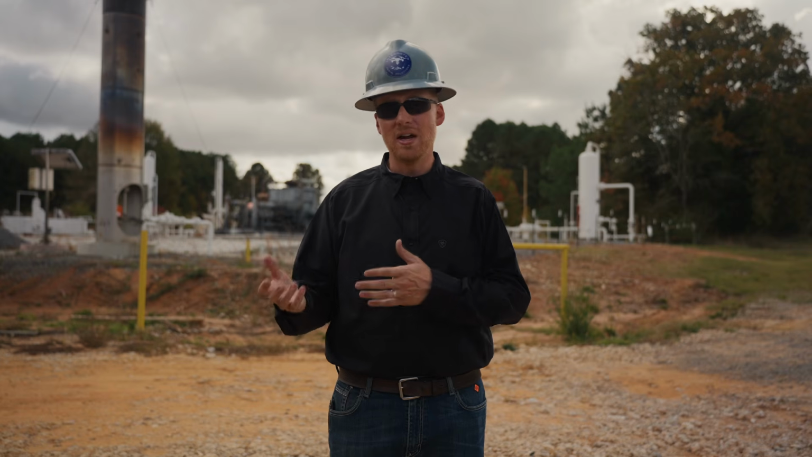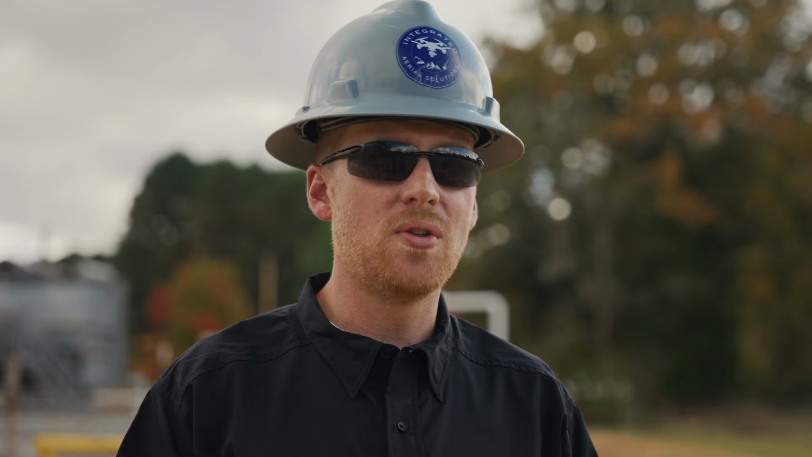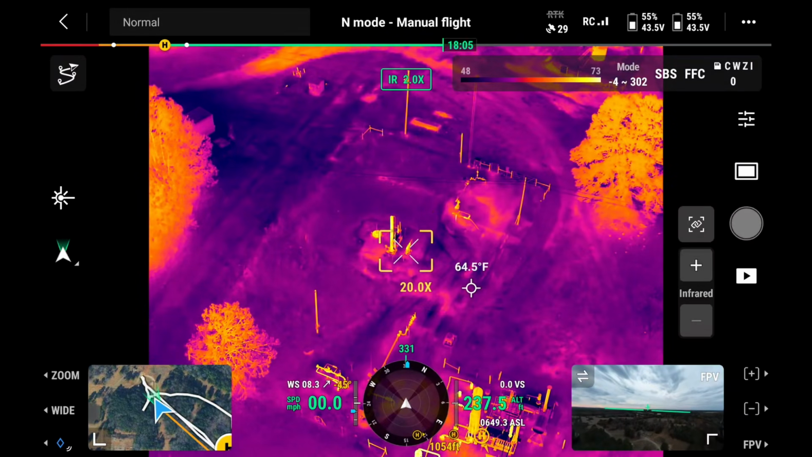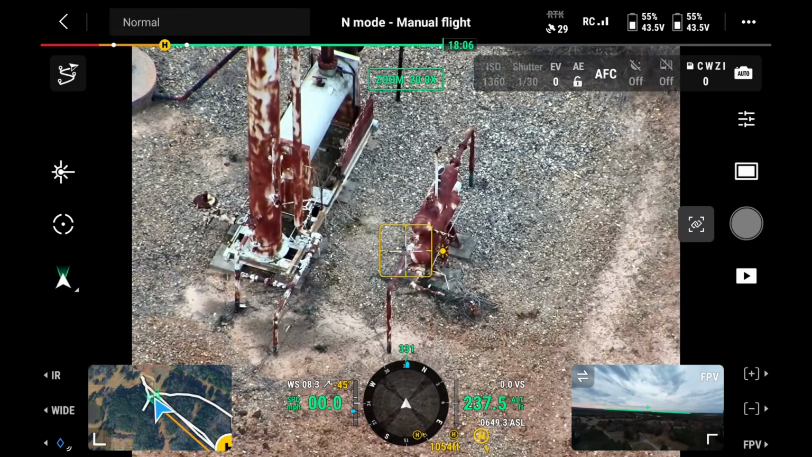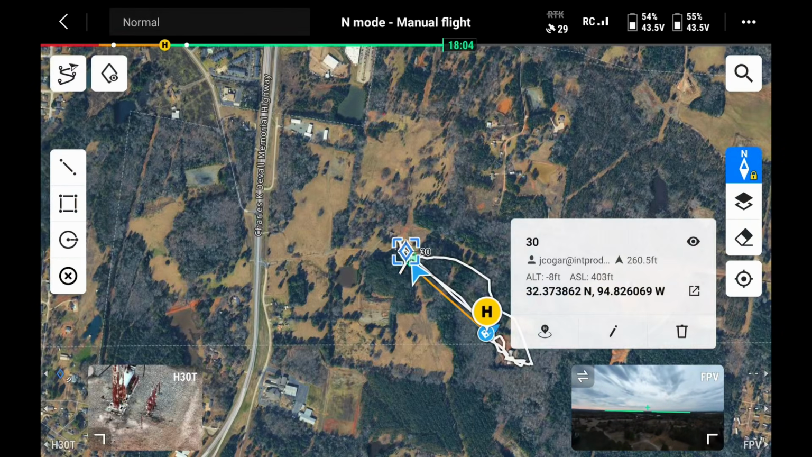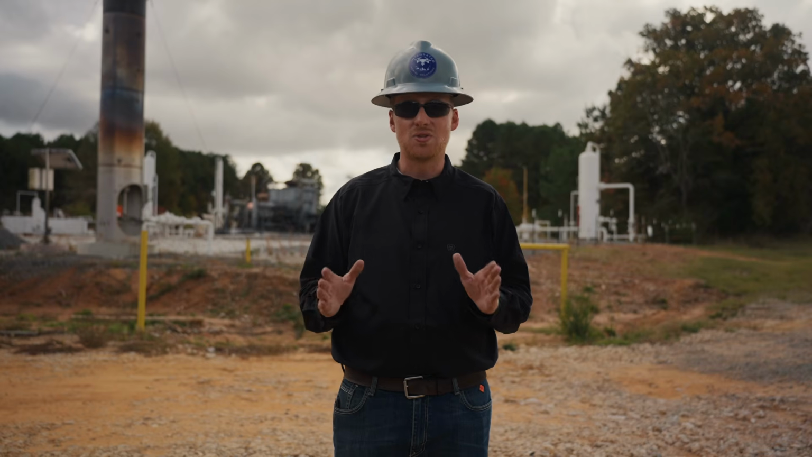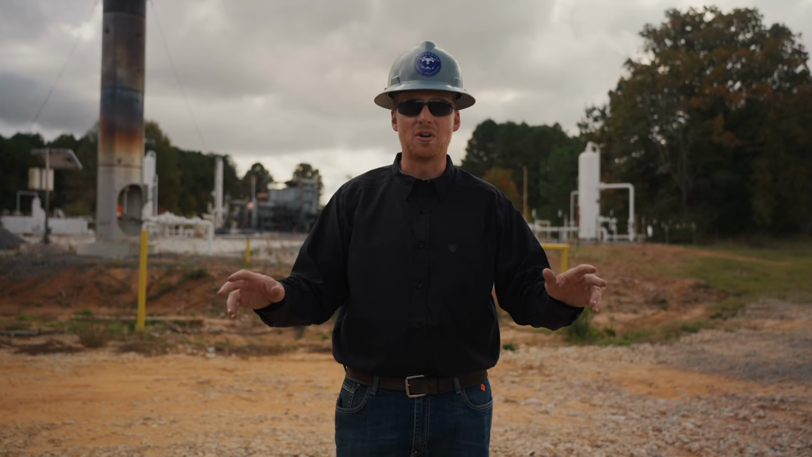So once we've done these inspections, we're going to take these videos and photos that are saved on the SD card to the drone. We're going to upload them into the computer. From there, we'll be able to take them and put them into our final report, but also show them to the contractors and the employees, what exactly is wrong and what needs fixing. The other thing that's nice about it is, as you'll see here, I'm able to mark the points of interest. And so once I do that, it generates coordinates for me that I can send via a QR code on the controller. It makes everybody's life extremely easy as I send that out to multiple contractors.